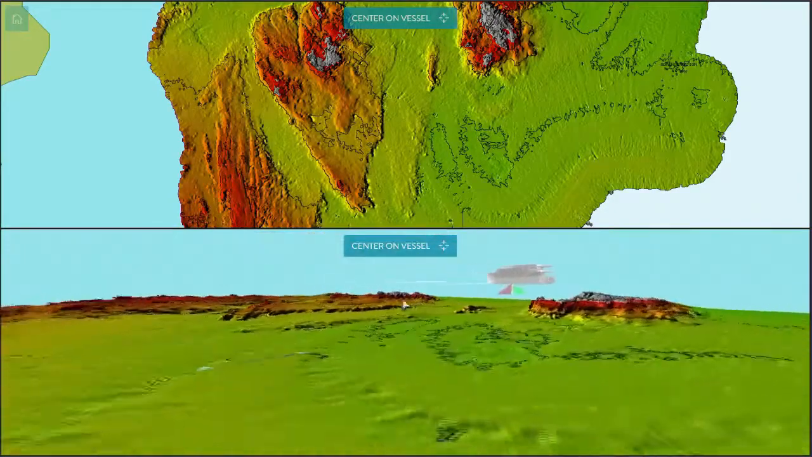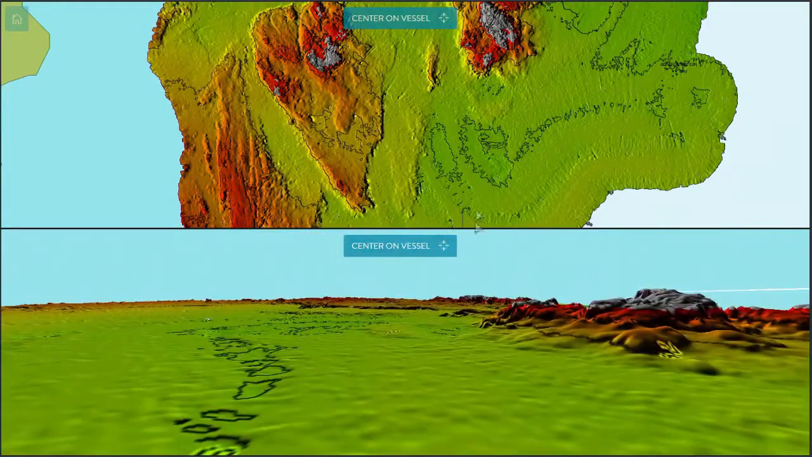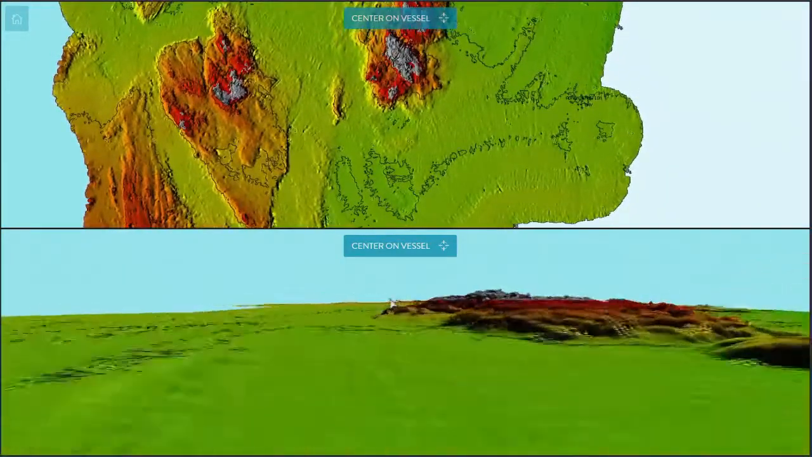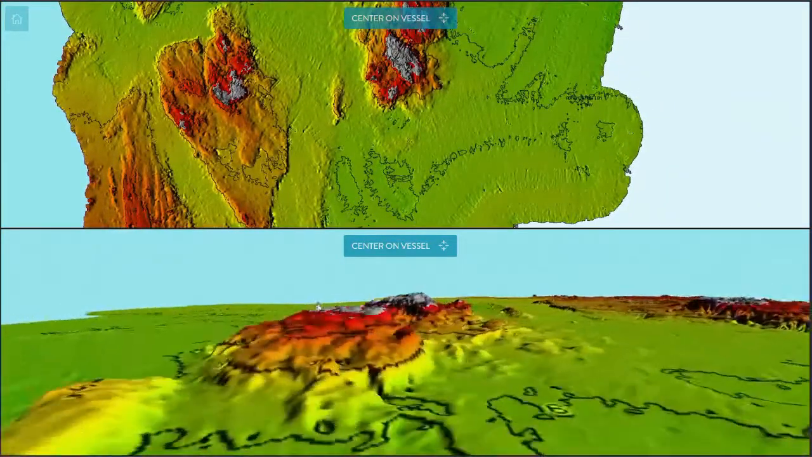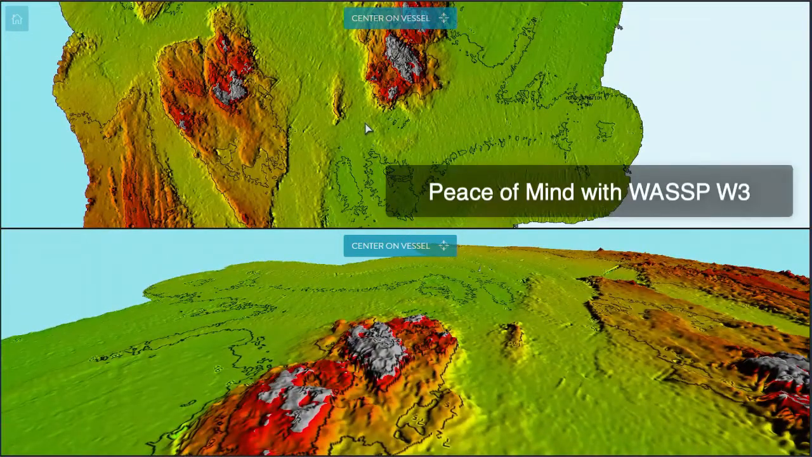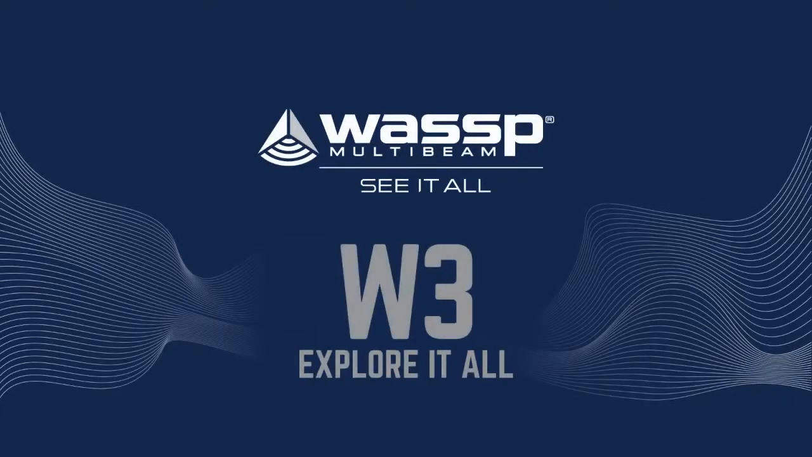Without this valuable information generated by our WASSP W3, we could have charged straight into the bay unaware of this rock in the middle, which is clearly a real danger for any vessel drawing 3 metres or more. But with our WASSP W3, we have peace of mind. WASSP W3. Explore it all.